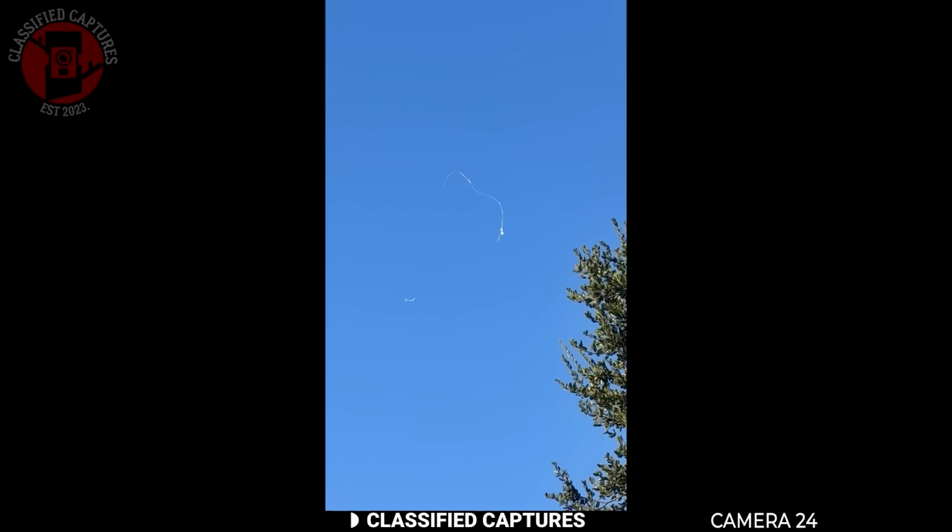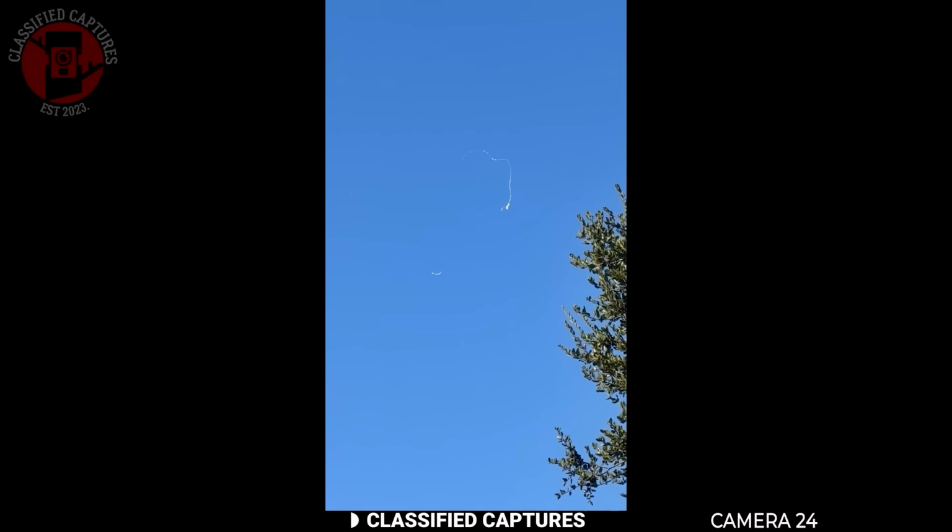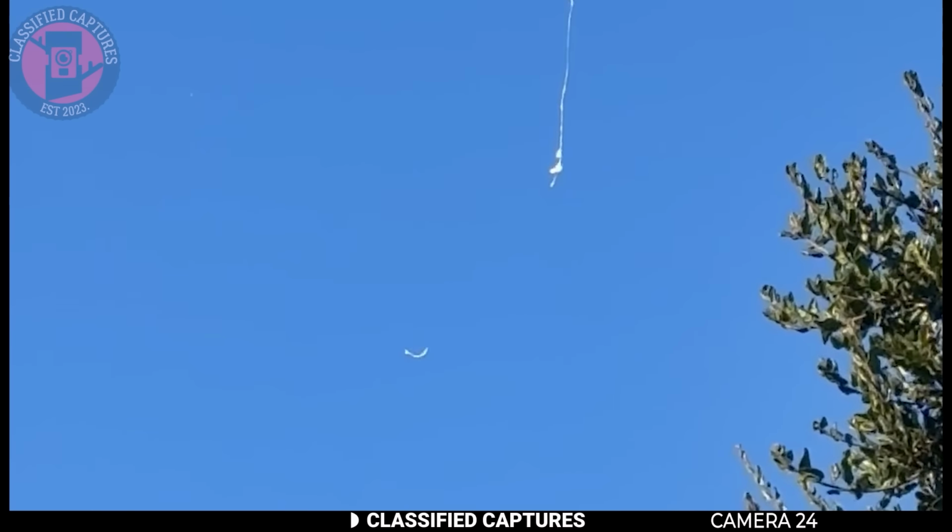What was this? Someone films these strange things floating high up in the sky. At first, they look like long rope-like shapes across parts of the sky. They don't appear to be falling or drifting like normal debris or balloon strings would. Instead, they seem to be slithering with intention rather than simply blowing in the wind. There are also smaller ones.